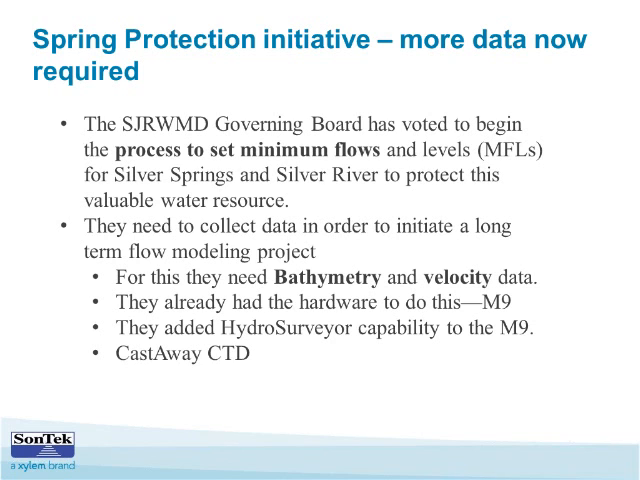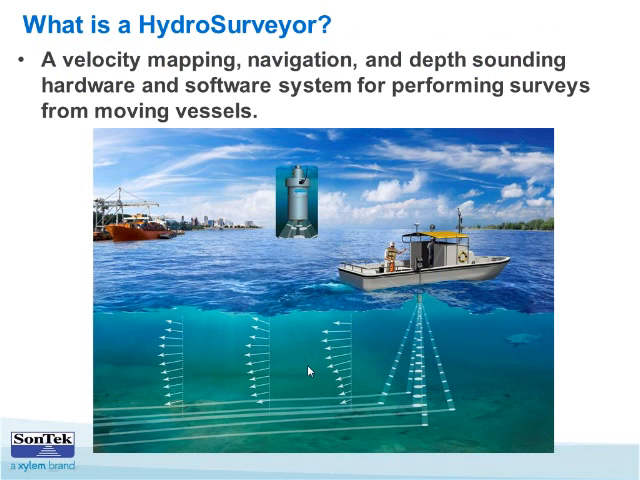For this modeling project, they're going to need bathymetry of the river and surrounding the springs, and also velocity data, more than just discharge near the springs. They already had the hardware to do this. They had an M9, but now they've recently purchased HydroSurveyor, and with the M9, using the same instrument, they're now able to measure bathymetry and velocity data. They're also using a CastAway CTD.